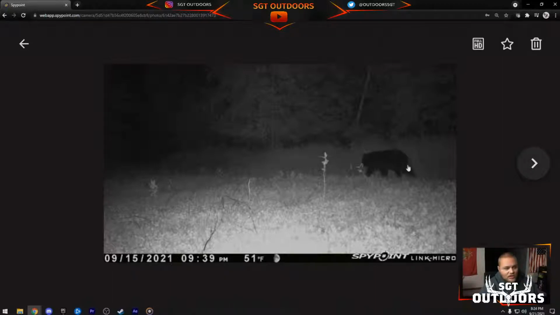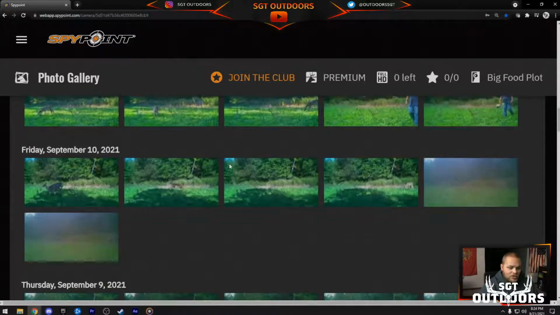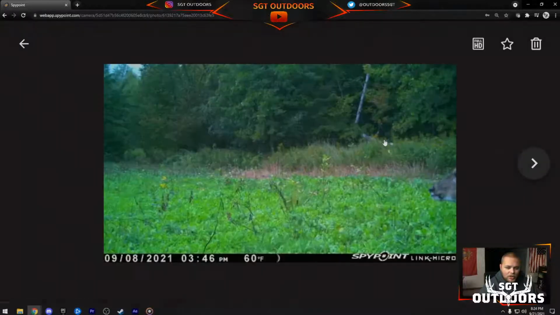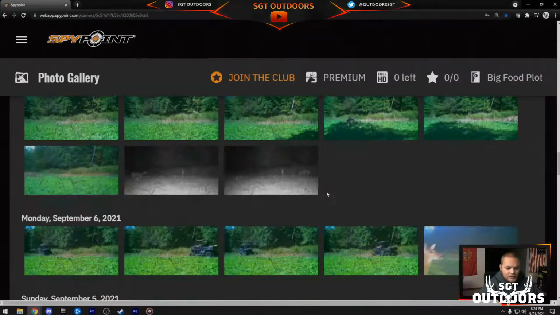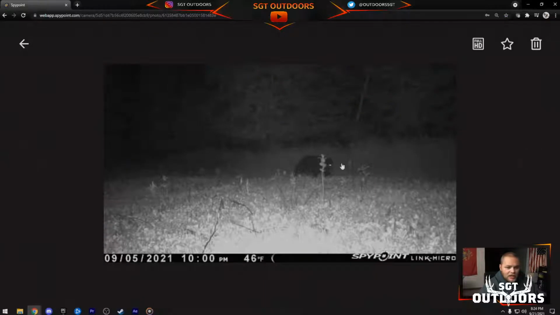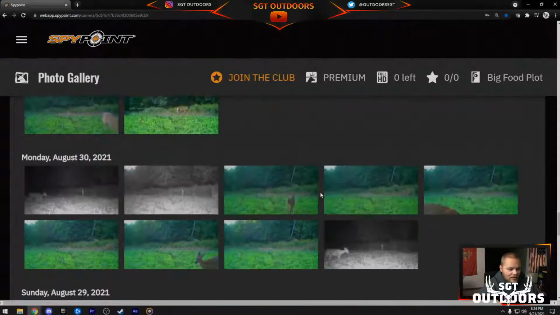Like I said, this is all I got to share. 1 bear, and then a whole bunch of does. Is this a bird? Yeah, oh, it's a deer too. But there's the littler bear. I think this might have been the bear that got hit on the highway, actually, because he's not as little as the little bear, but he's not big either.